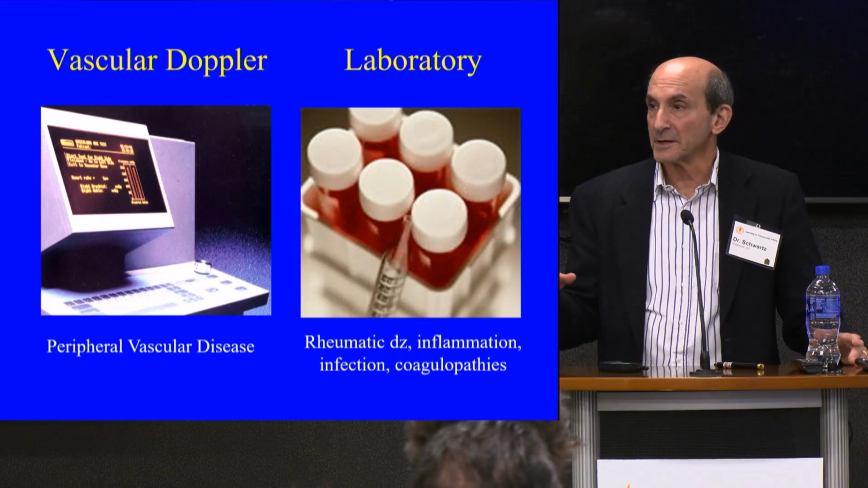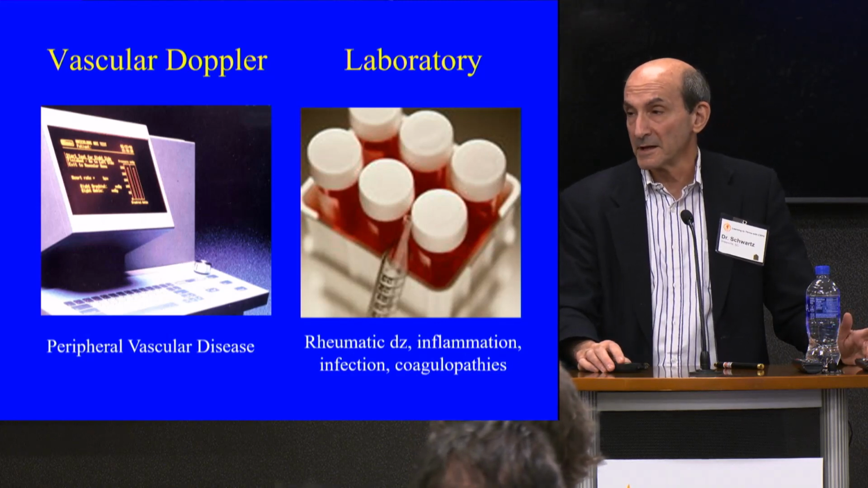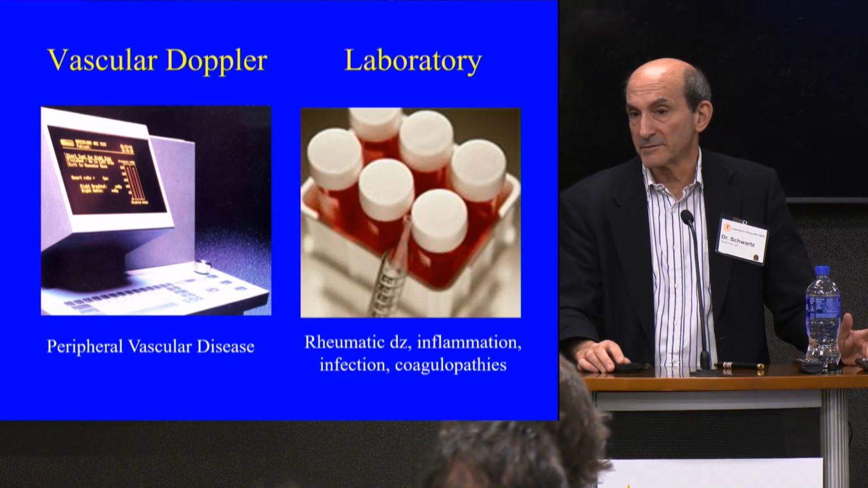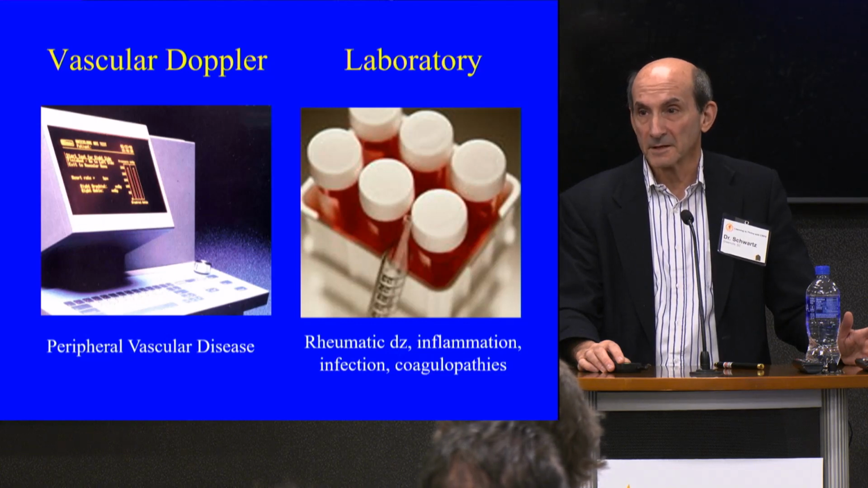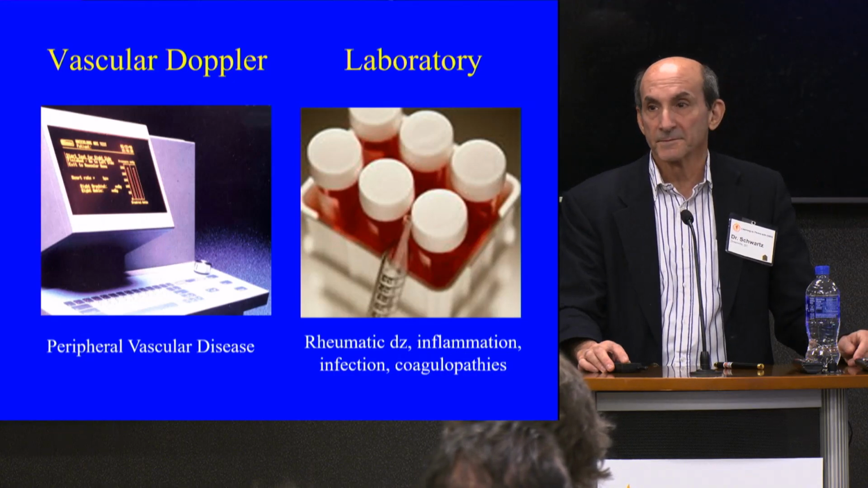Do your laboratory work. A lot of times there are approaches that you can take. I've cured cases of dystrophy by putting people on an antibiotic protocol, just a medicine every other day, because it was from a hidden infection. Got rid of the infection, the nervous system resolved. It can happen.